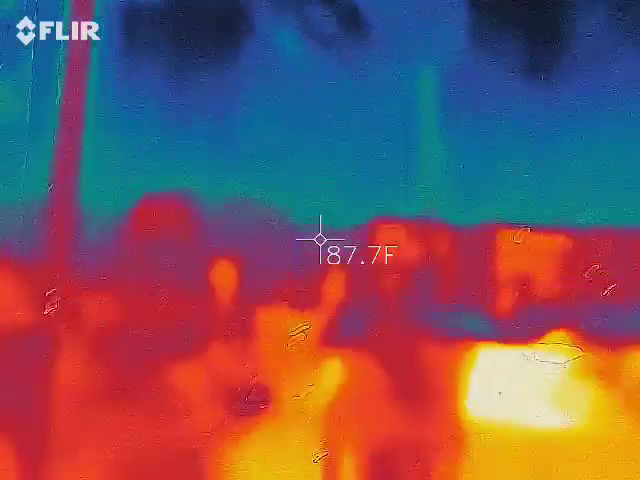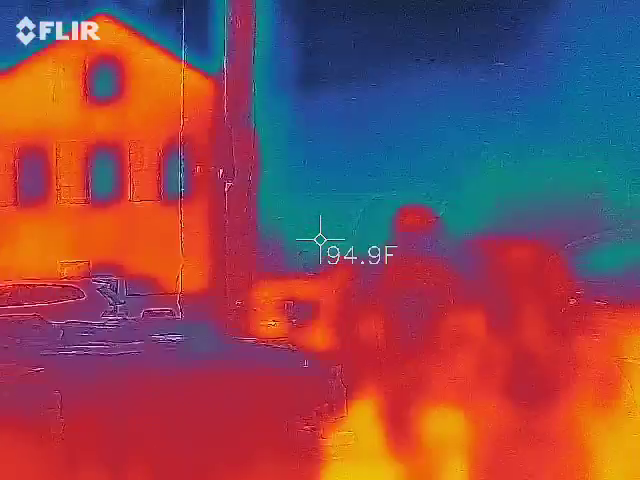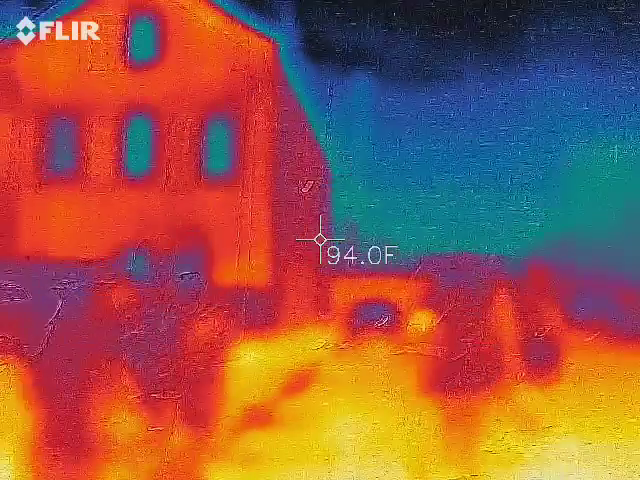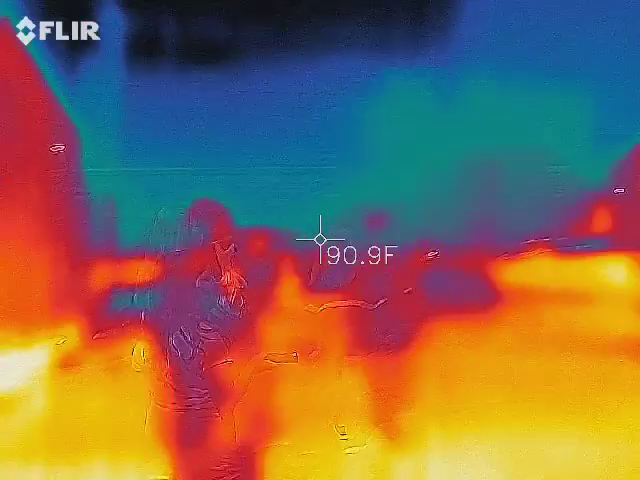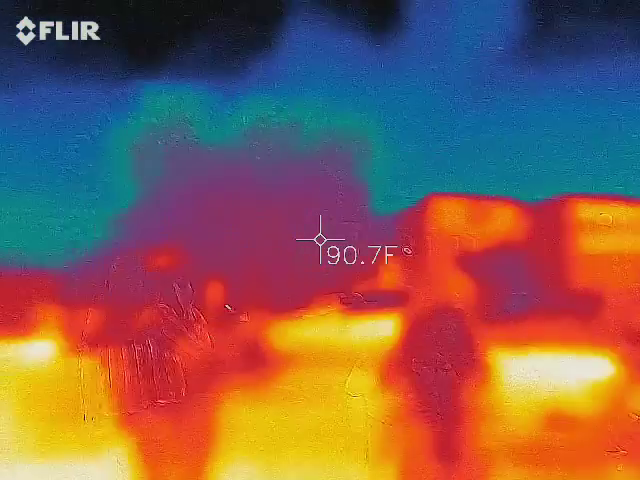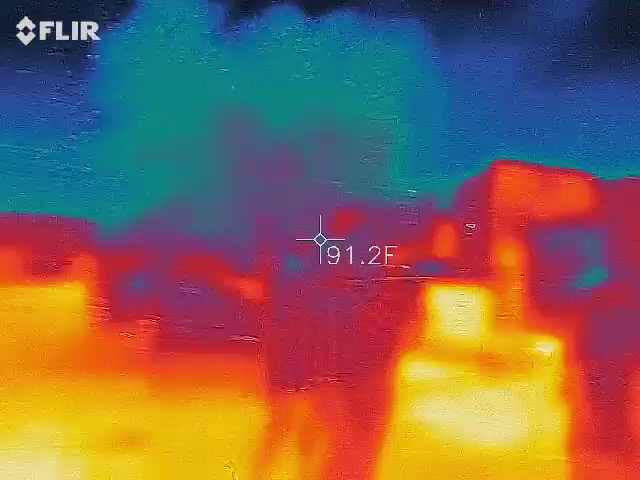So, this and those clear lasers up there. The way they work is the reflectivity off of whatever object it's pointing towards is what it does a conversion on, which gives it the temperature back. So it's not that it's seeing temperature, the reflectivity is what it's doing.